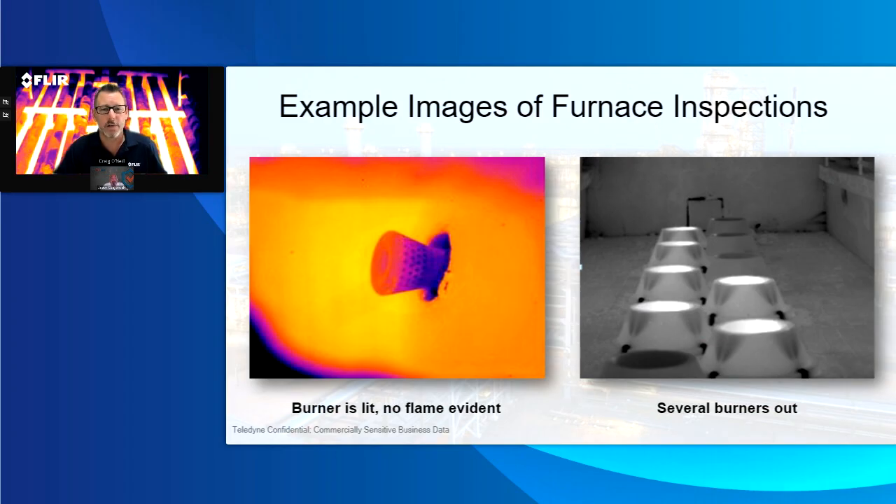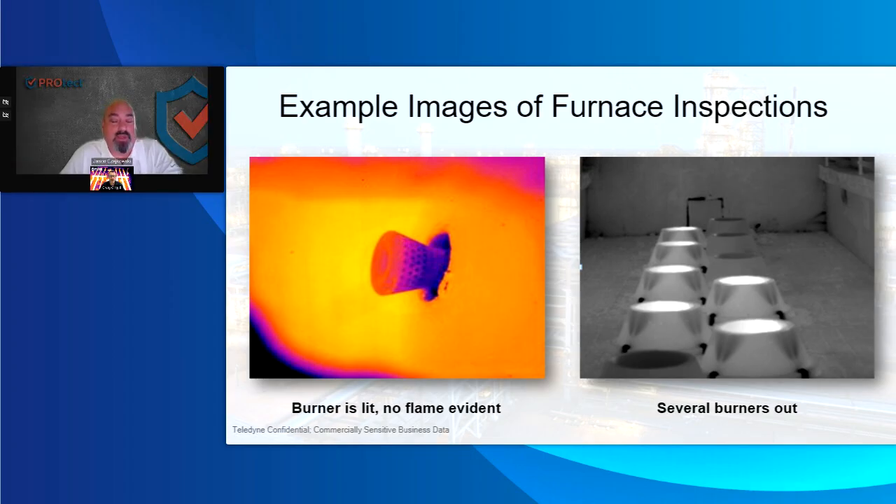Just before you start, the image on the left is something from us. We just took it to show, right? This thing is lit. You can't see the flame. You're close up. You can easily see that. That shows the flame filtering within the imagery of the camera, but maybe add any insights you have here. Yeah, so it actually can see some of the gases, and being able to scale everything in the software is just a game changer.